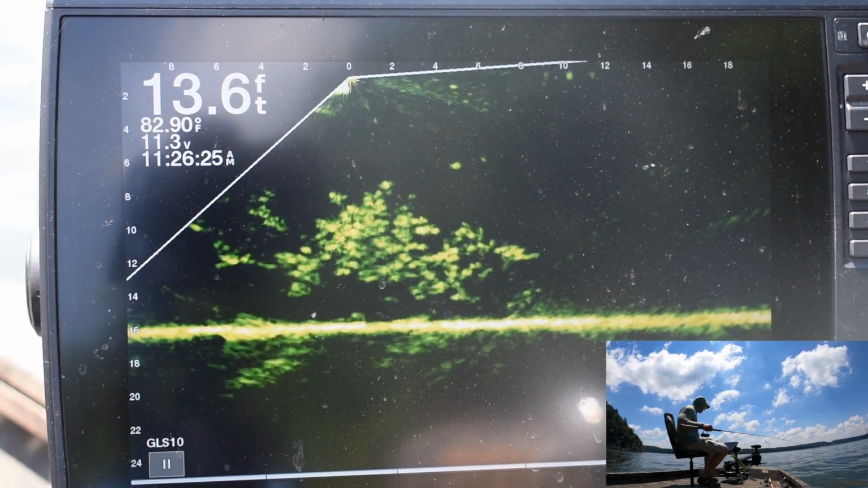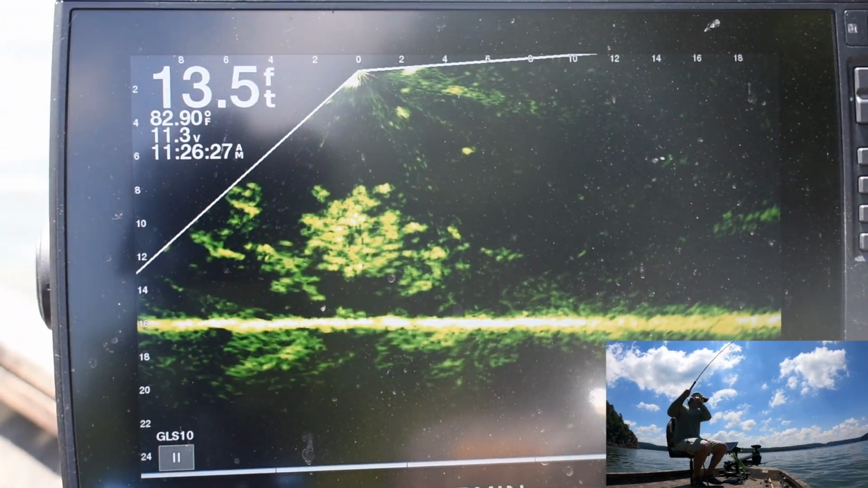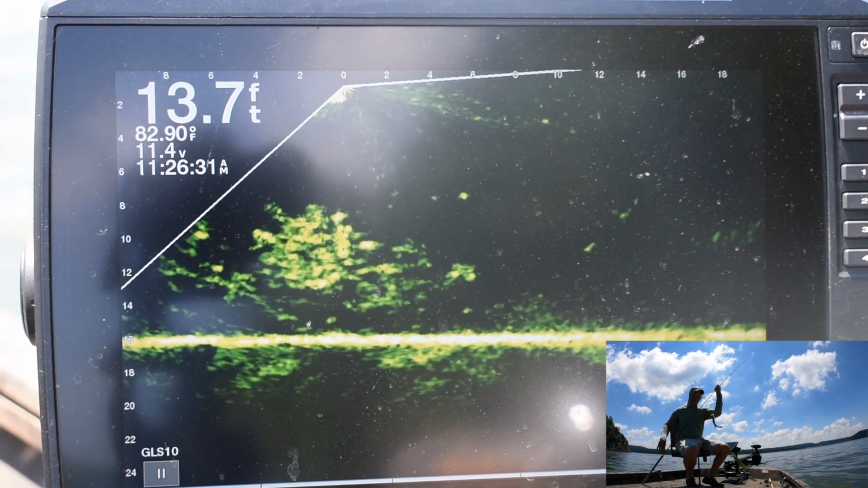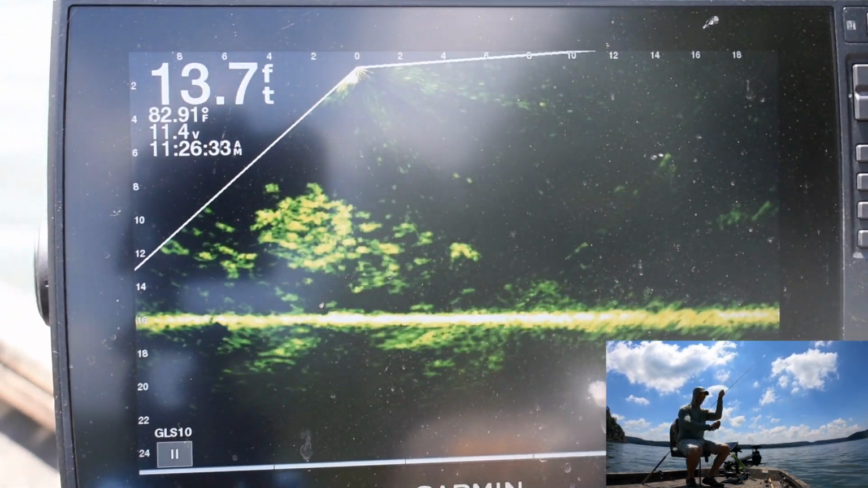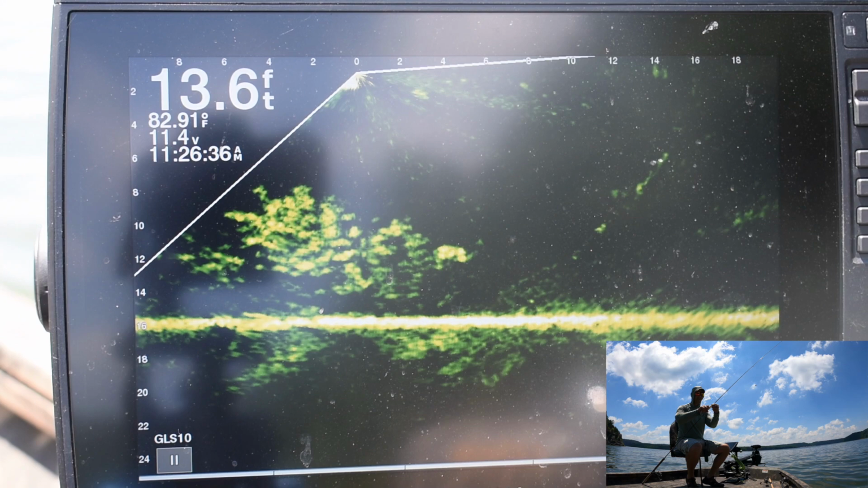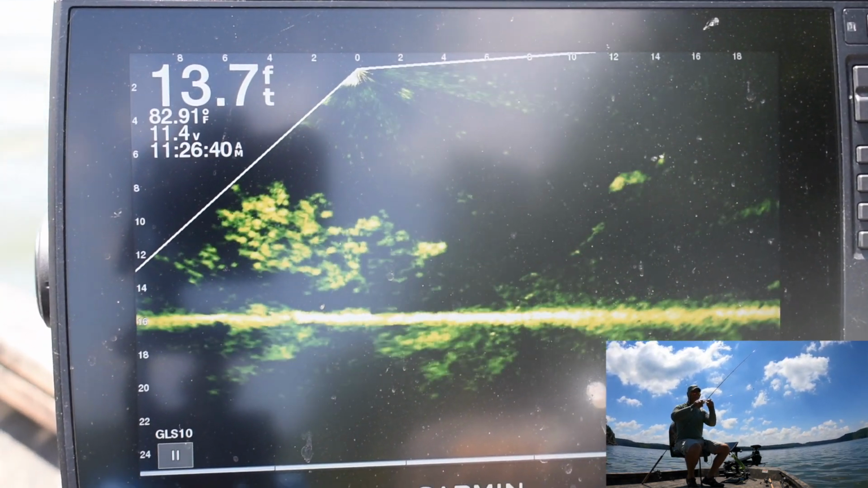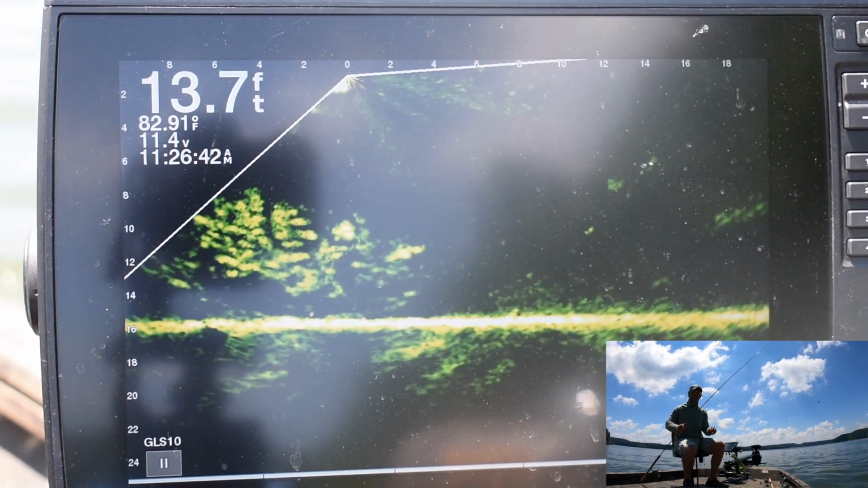You see in this clip here, usually I keep it at about 20, or actually I like to run it at 30 feet, but on days like this where it's not real windy and you have the boat real still, I've actually brought it into 20 feet.